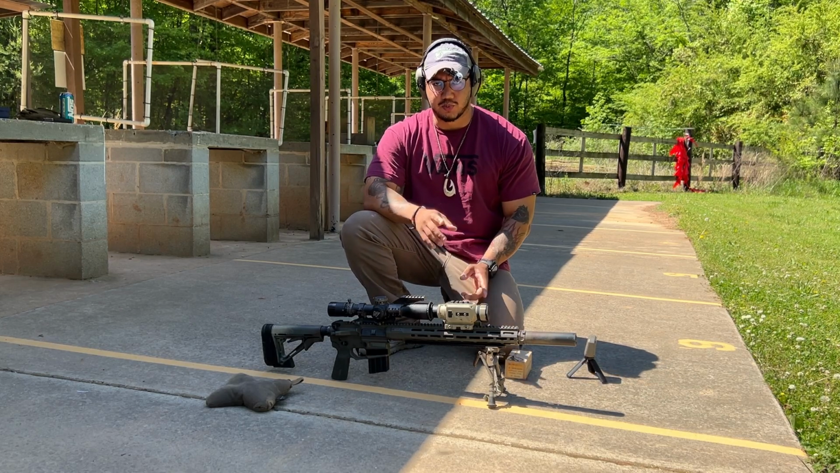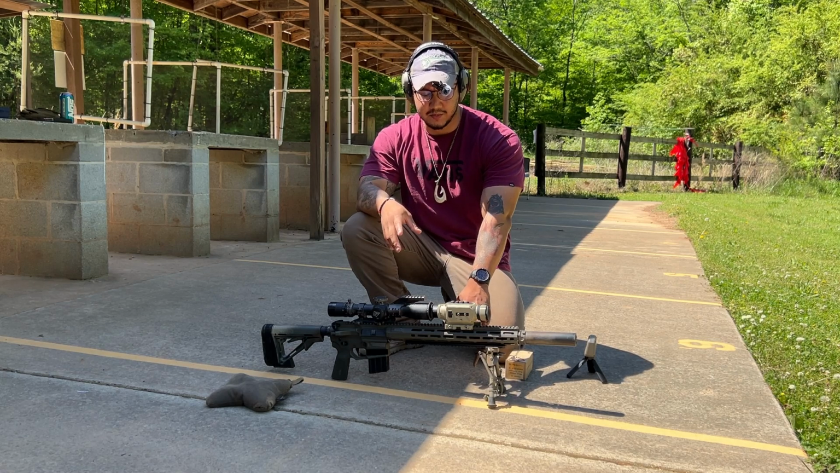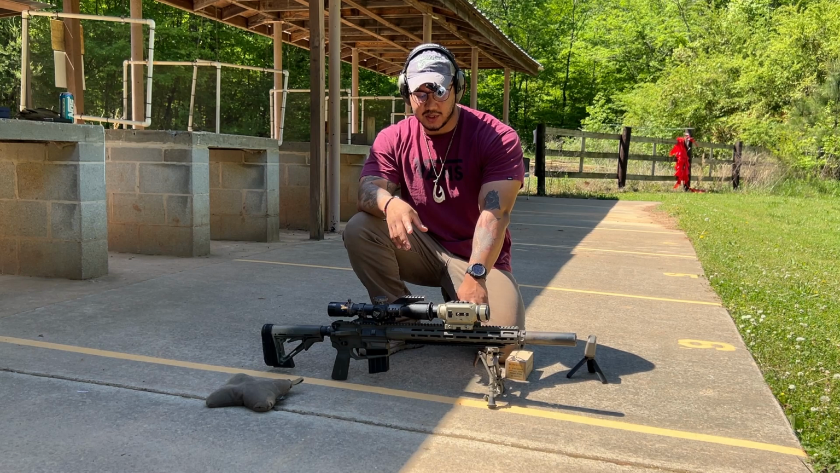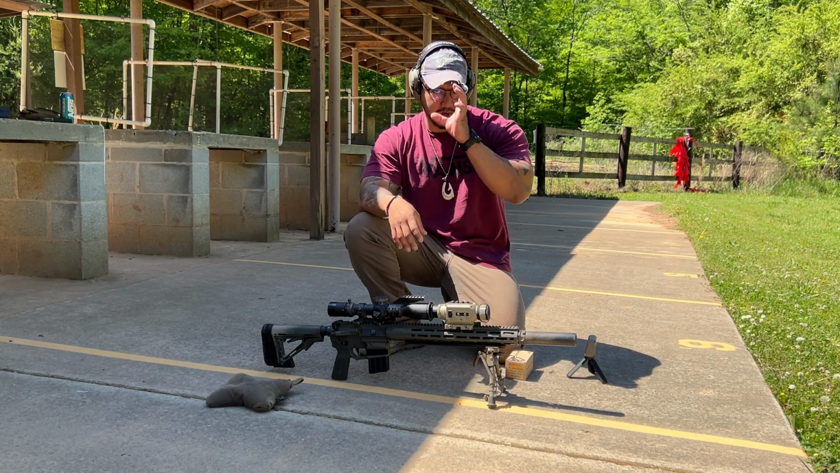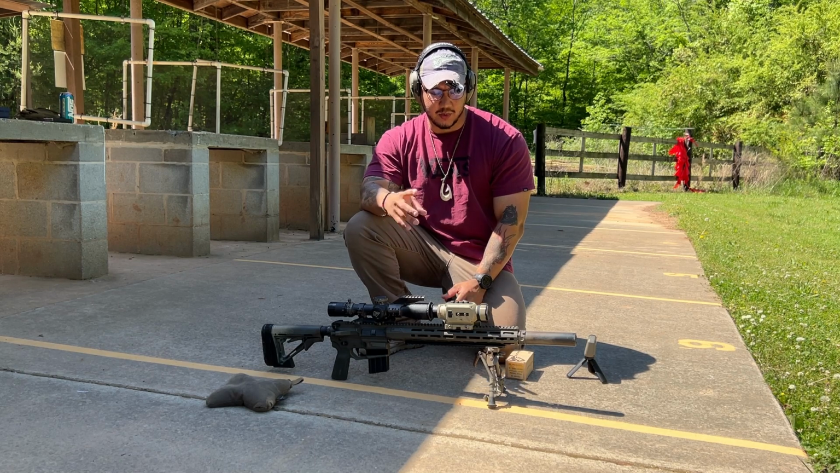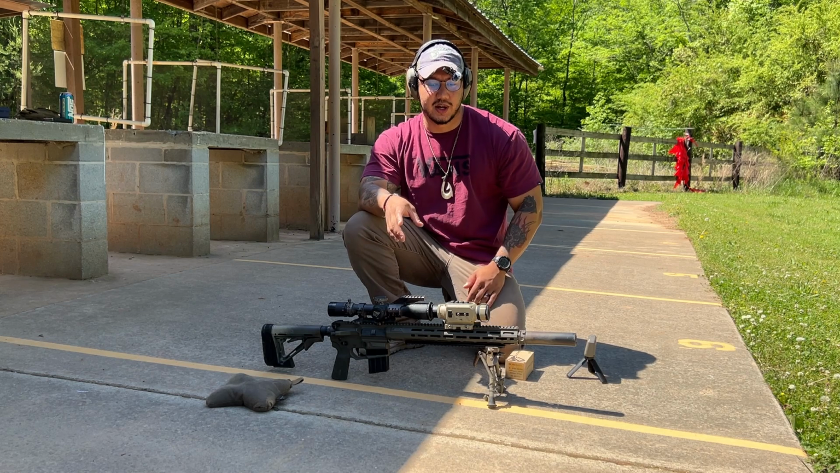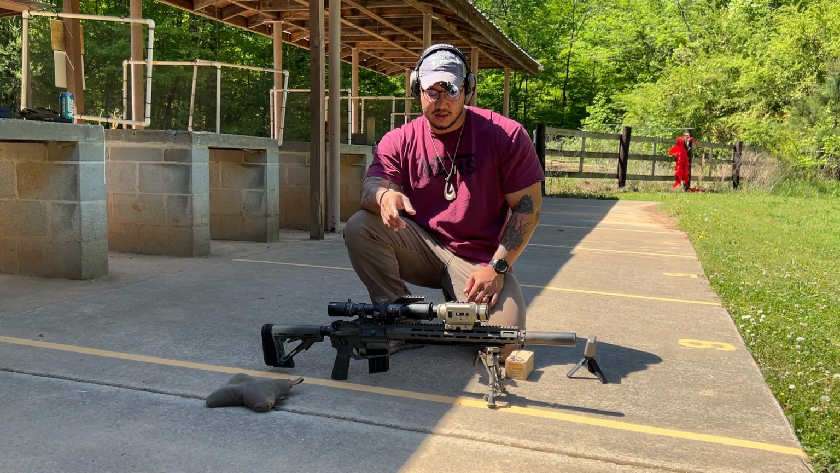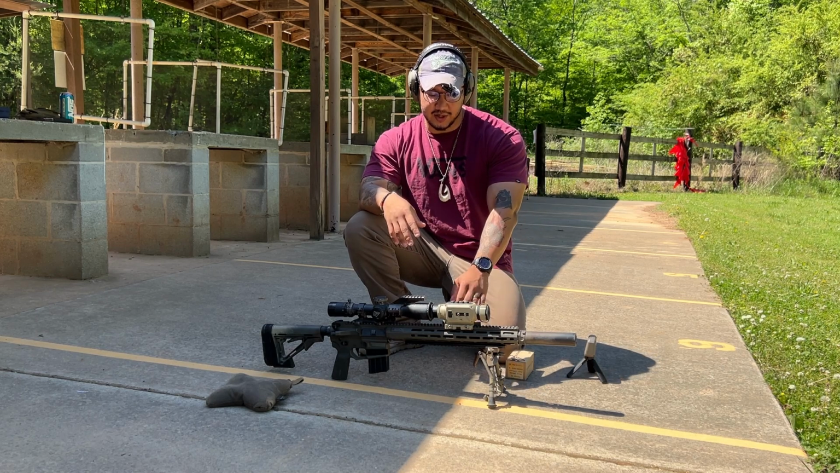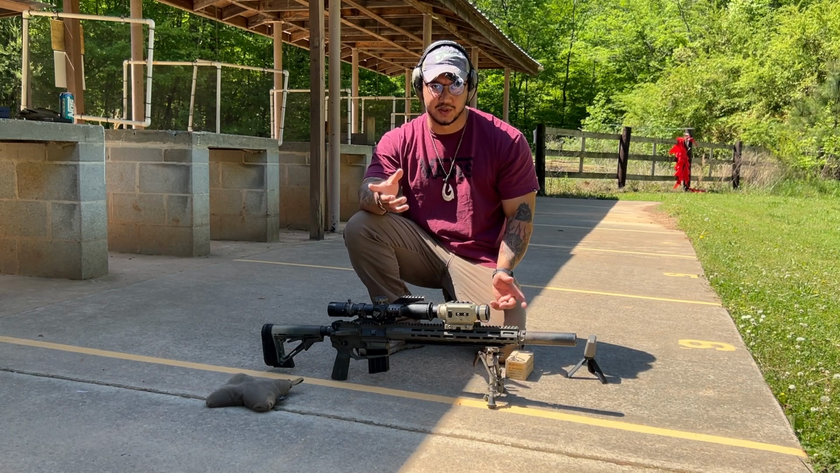Alright guys, so in this portion of the video, we're going to be going over the QD mounts that I mentioned earlier. How reliable is the return to zero, and if this QD will enable monocular type function, so you're not married to the rifle. And right off the bat, you'll notice that this is my SPR and not my bolt action. Bolt action ammo is just more expensive, so figured I could show you guys the collimation process with cheaper ammo and still get the same result.